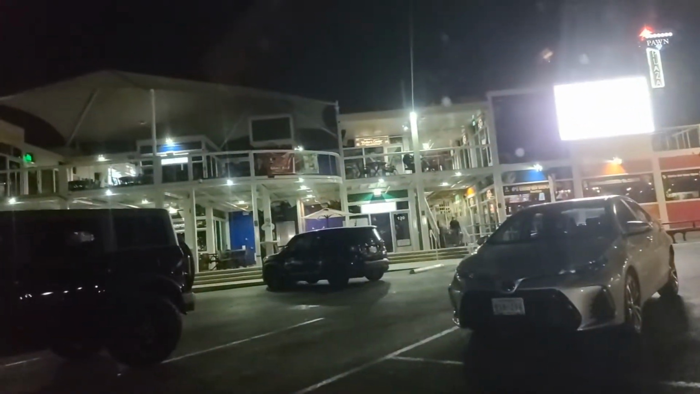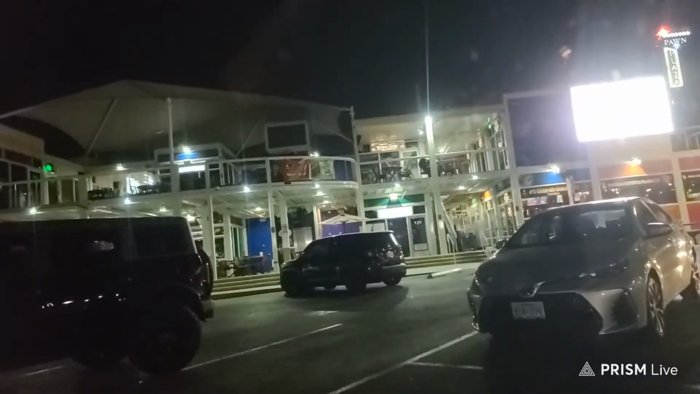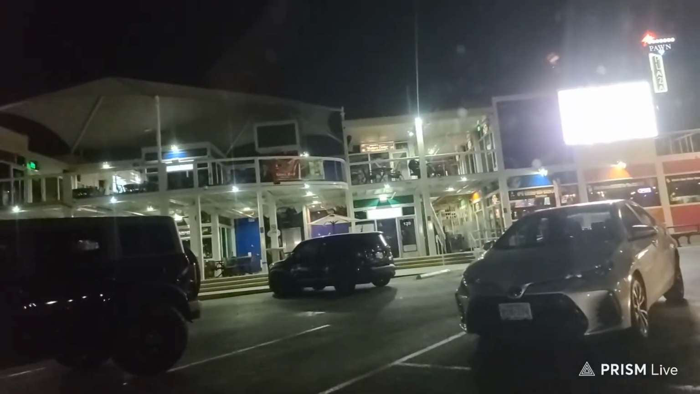Some of the stuff, the one time I went in there when I first moved here, they had stuff from the TV show. Like they had an old cannon that someone came in with and they sold. The sign says, I think it's washed out in the video, loan rates now at 13%.